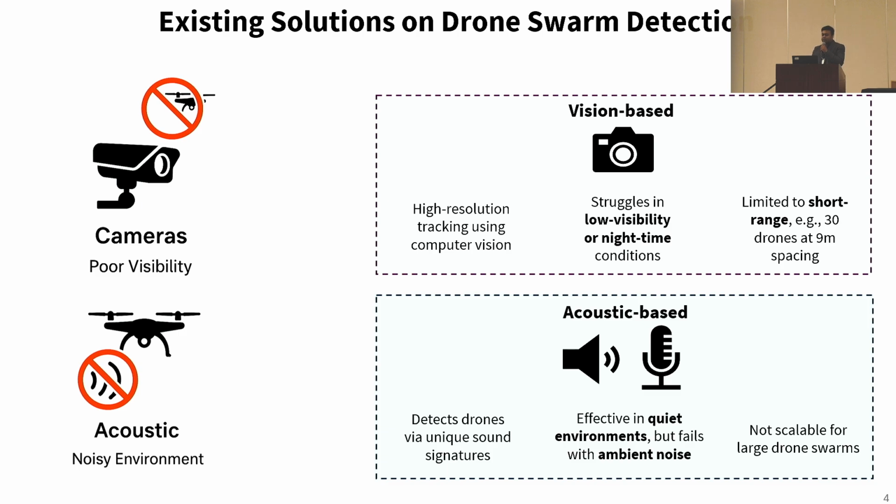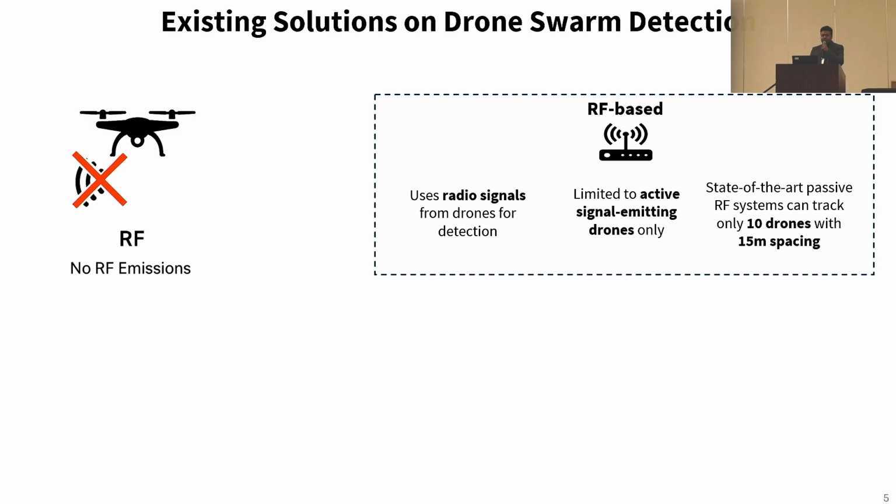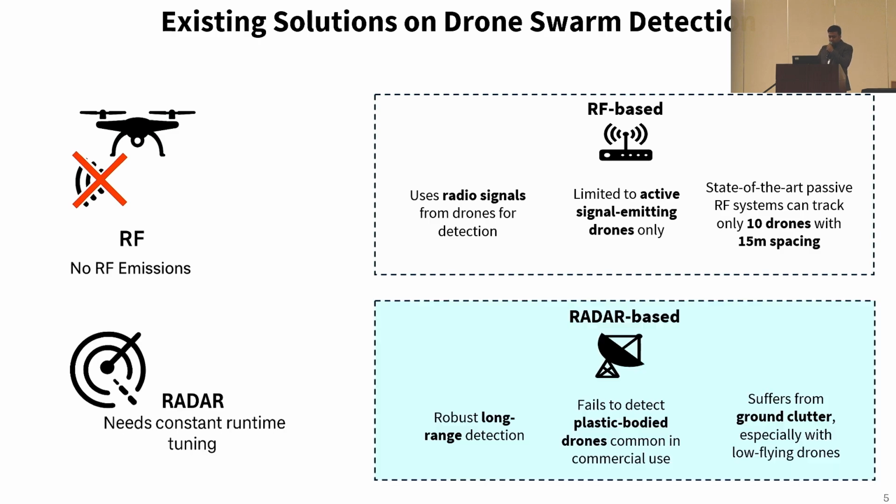Then the acoustic-based detection system, which is robust with lighting condition, as it detects drones with unique sound signature of each drone. But it fails with ambient noise and is not scalable for large drone swarms. Next comes RF-based detection systems, which are usable only for active signal emitting drones and not applicable for passive drones who hide their RF signature. And even this system can track only a few drones with even larger spacing between each drone.